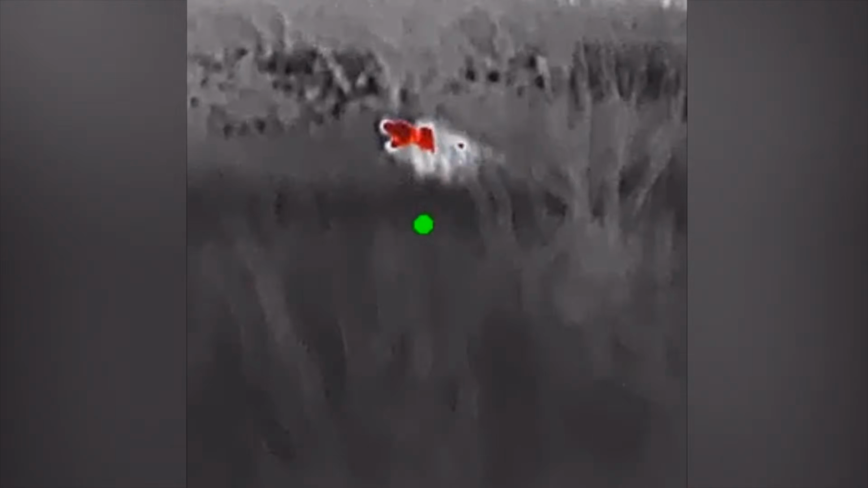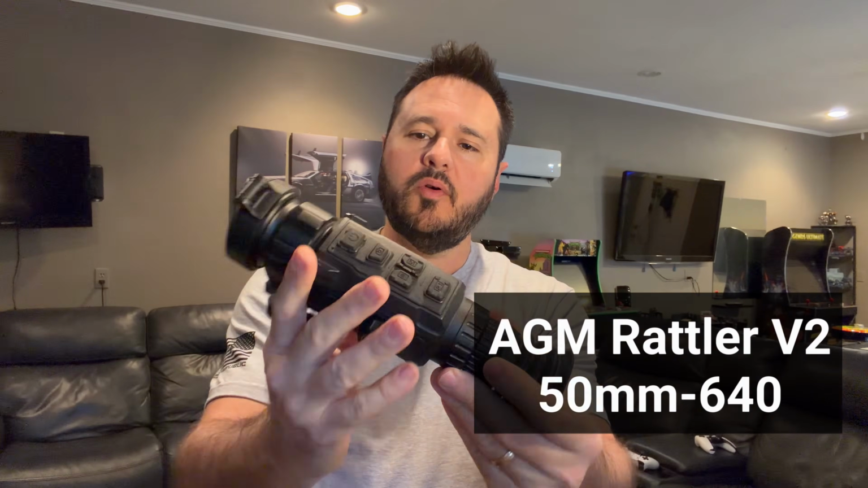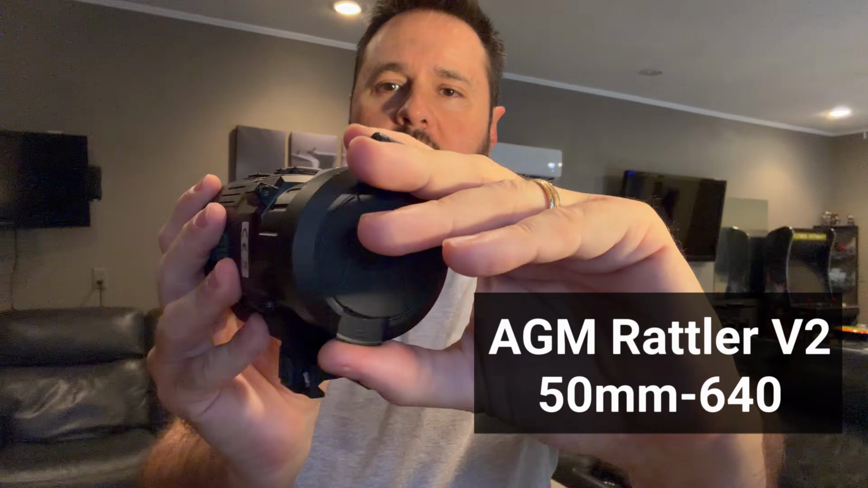So down in Texas, we got hogs. And for hogs, you need a thermal. This is the AGM Rattler V2. It's the 50 millimeter by 640. And I've had this now for 5 or 6 months.